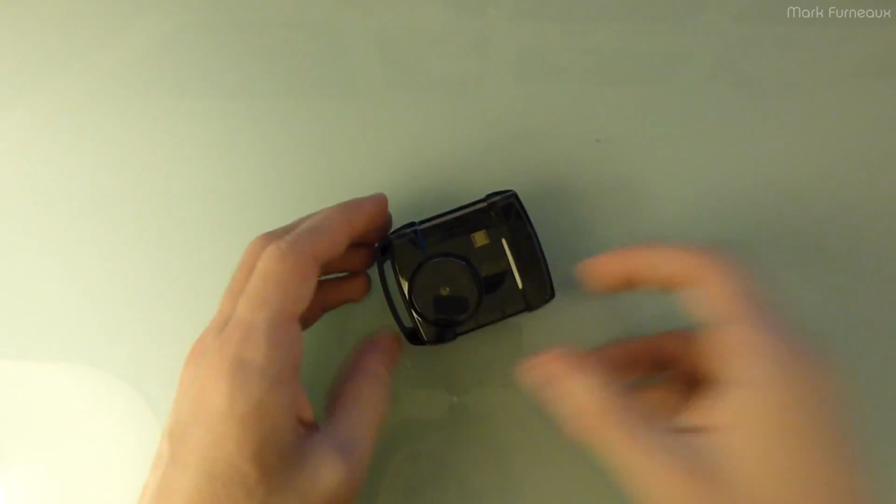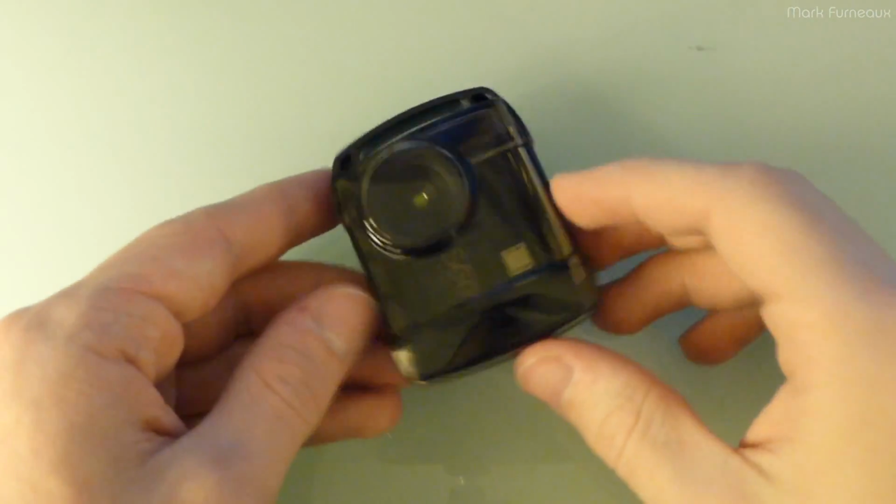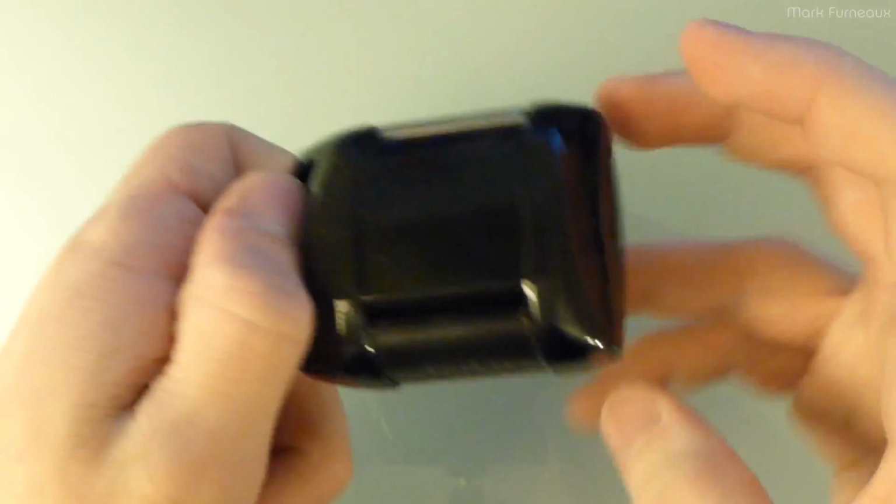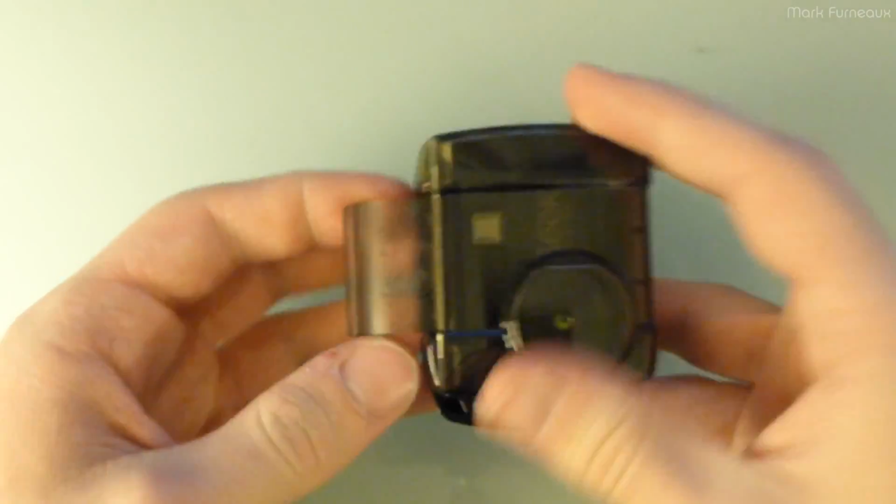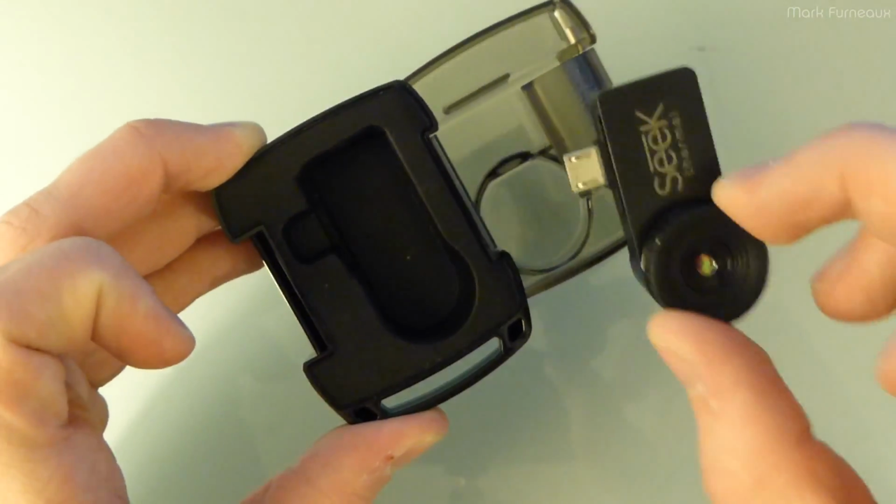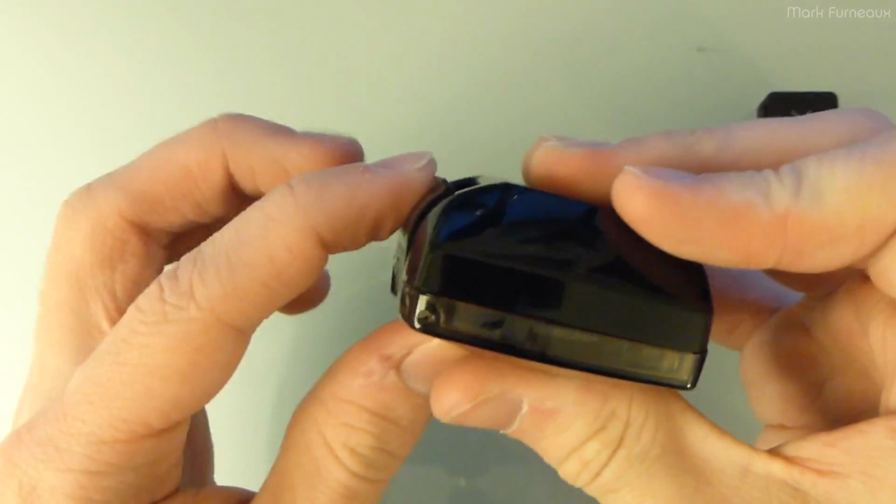The device comes in a little case, which is actually quite nice. Some people complain this is a little bit big, but I like it. You can clip it onto things. It's hard, it's got a very strong snap on it, a clear lid, and a nice rubberized inside that grips the device. So I really like this. I mean, it's a really nice case.